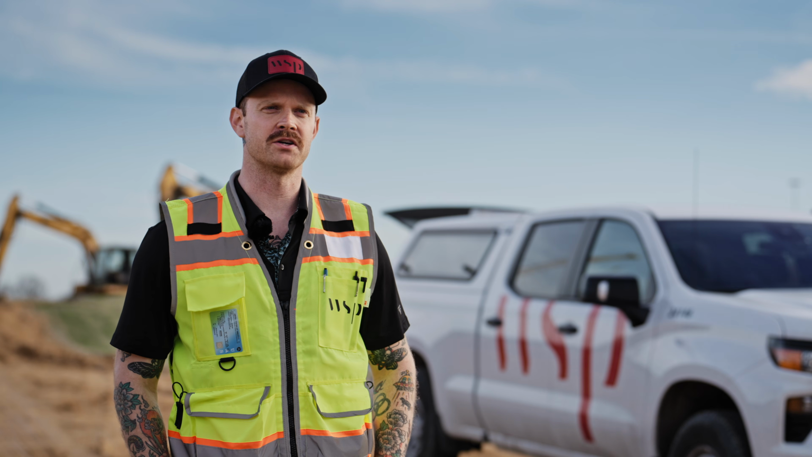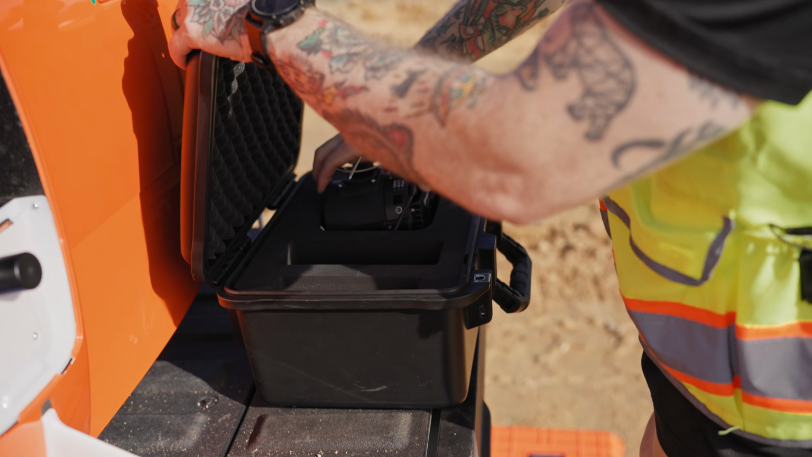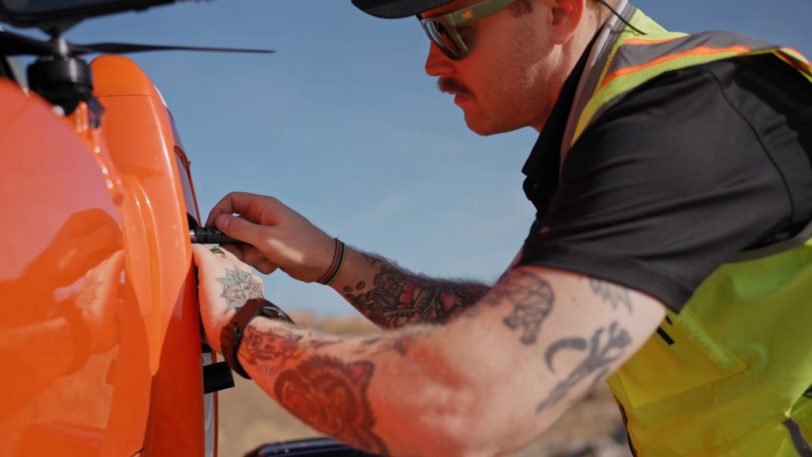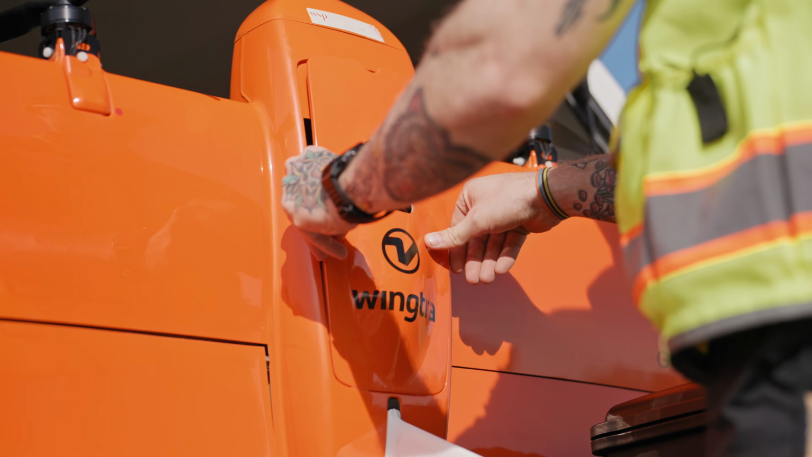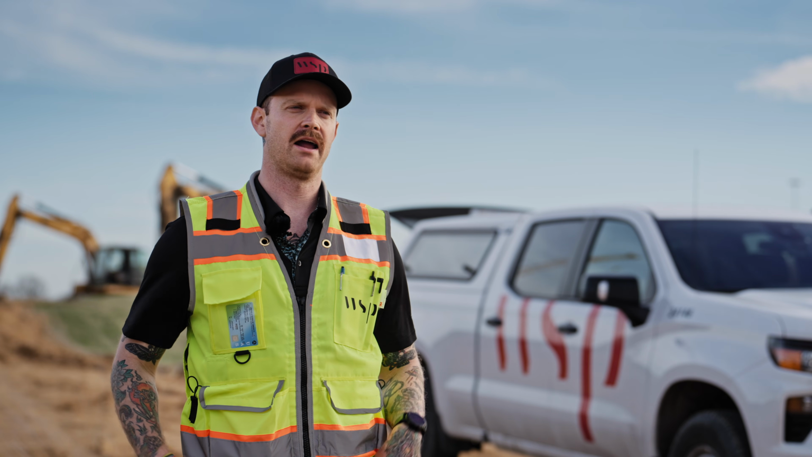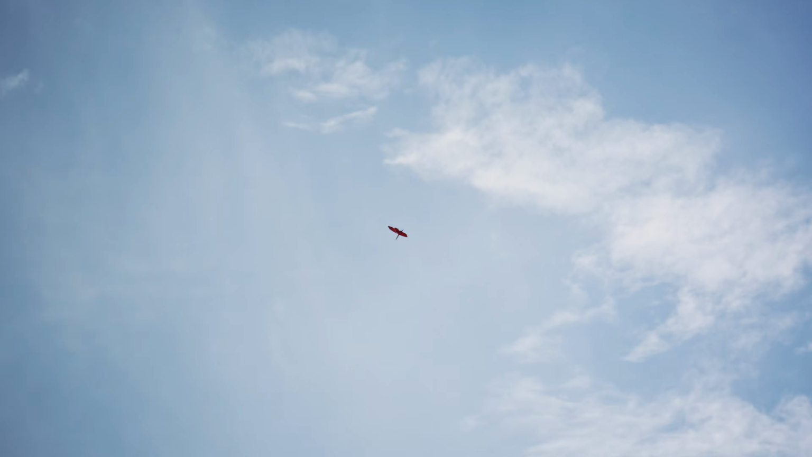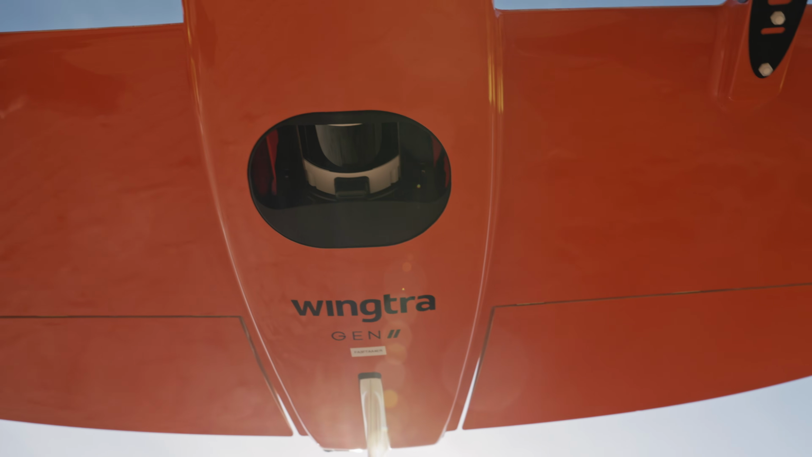LIDAR is super useful, especially if you are in a heavily vegetated area. I mean, pretty unparalleled in terms of being able to map the ground and find the ground terrain. So let's say that you're in a field here with a bunch of trees and you're needing ground data through those trees. LIDAR has the ability to penetrate the canopy somewhat to be able to get most of the data that you would need on the ground.